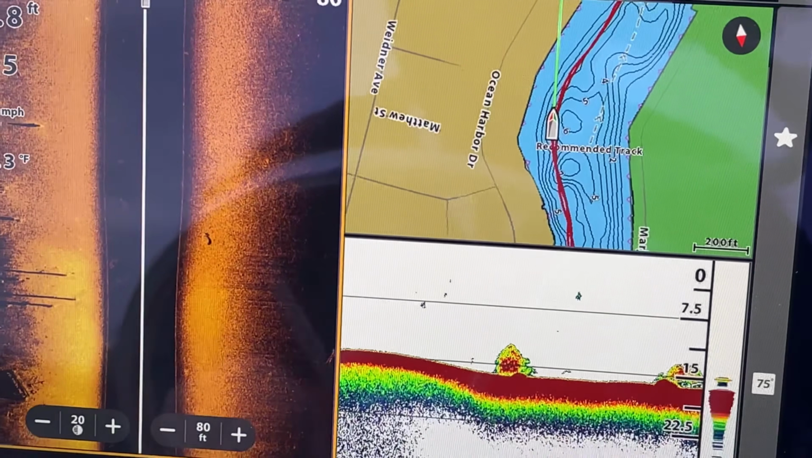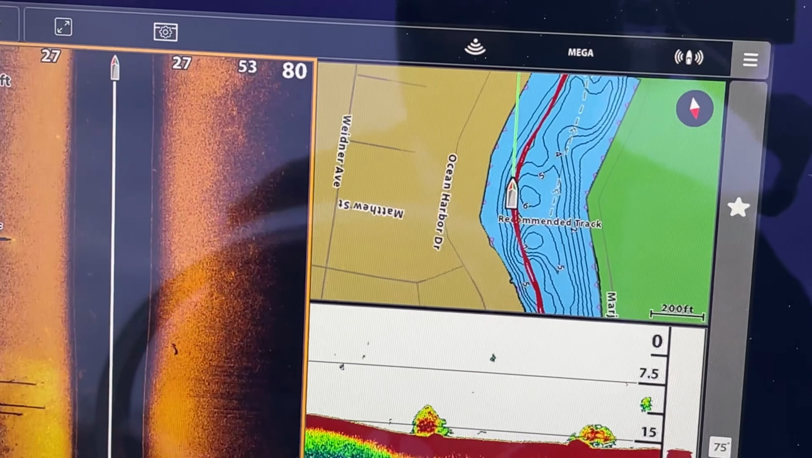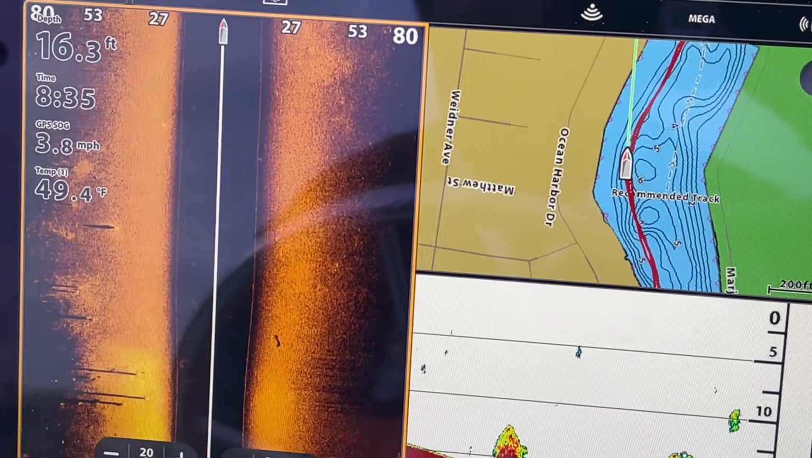Water temp's a little troublesome. We were up to 53 the other day. We're back down to 49 because of the weather that came through. That's going to put a little hamper on the bite.